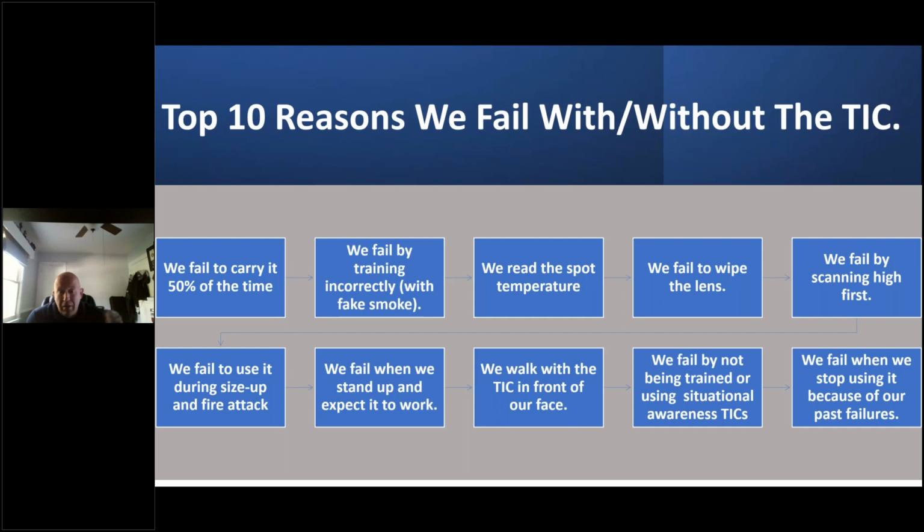We fail by reading the spot temperature. There are still firefighters and fire departments even that advocate using that little number in the bottom right-hand corner. This device is a qualitative device used to give you relative or apparent temperatures, which are uncompensated temperature measurements. They are not exact measurements. They're not even close. I can spend 3 hours with you on the topic of the word emissivity, atmospheric attenuation, and how that camera can throw you off if you're not careful. So we're using it as a diagnostic tool to see live fire and layout and apparent temperatures, not exacts. Know that up front. Check out the danger of the spot temperature. We'll share that with you later on, why you should understand that.